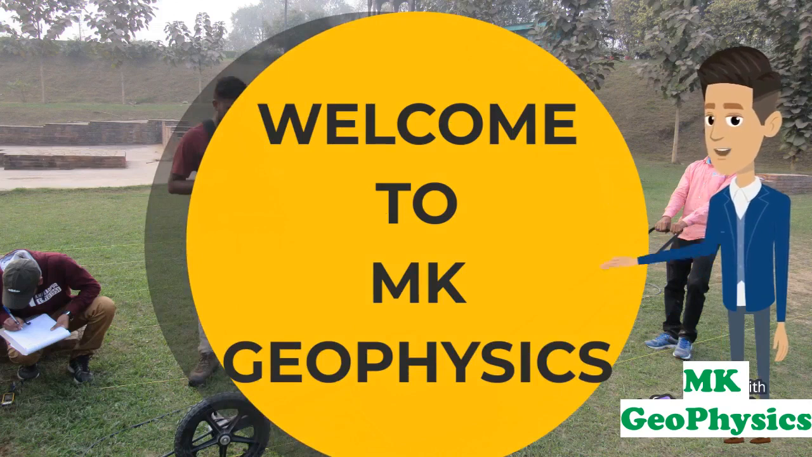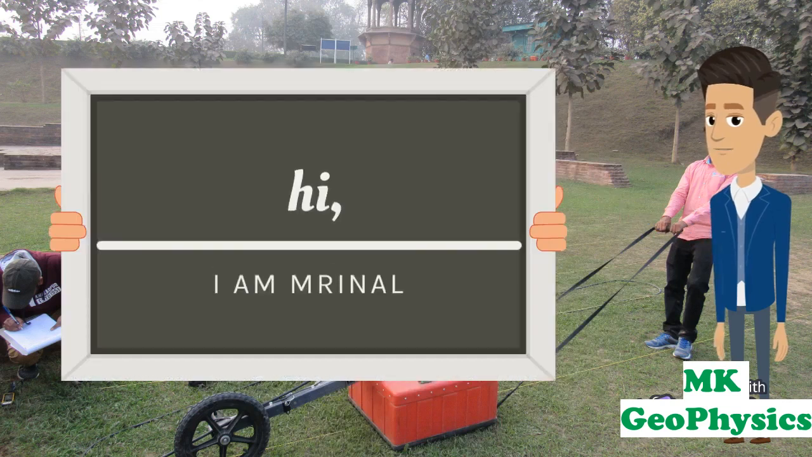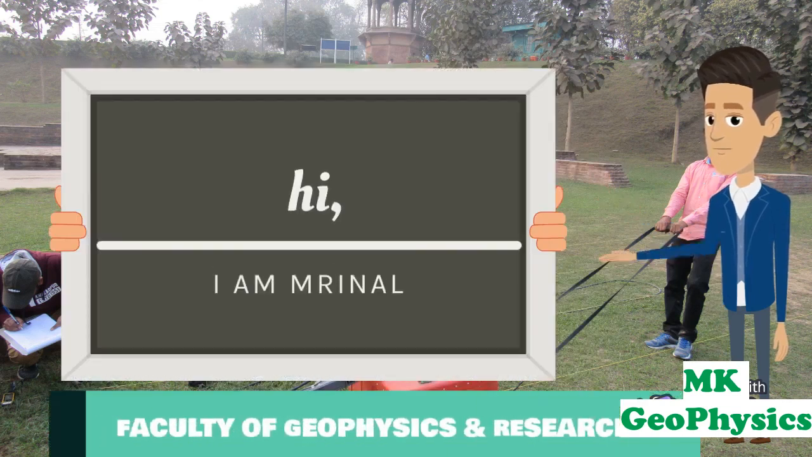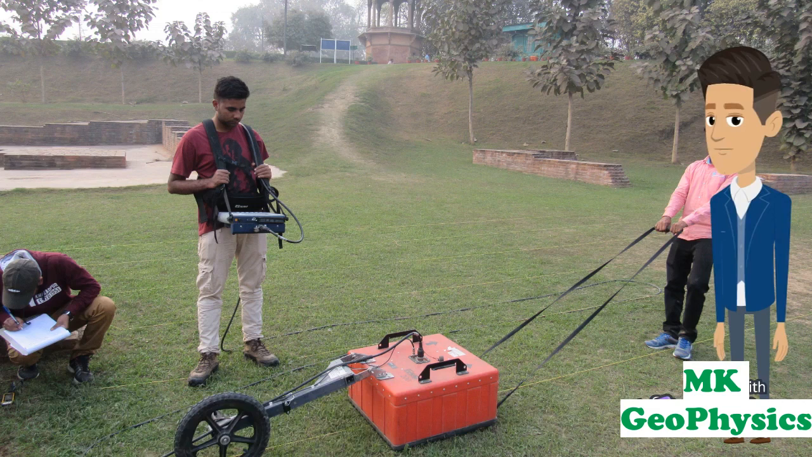Before starting the discussion, let me introduce myself. I'm Mrinal, a faculty member at a national level university in India. I'm also a researcher who mainly works on the application of GPR and development of advanced modeling techniques, and I generally develop software for the modeling of GPR data.